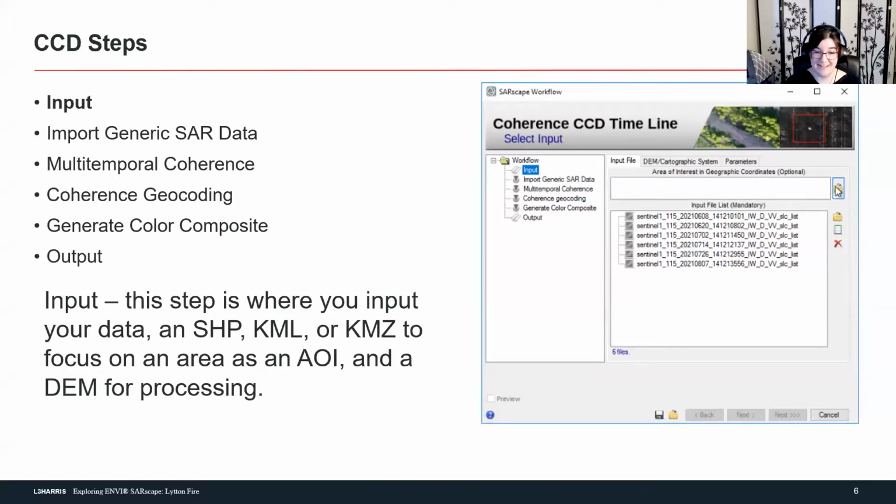Sometimes these SAR scenes can be huge. I think a normal Sentinel-1 SLC scene is 8 gigs. And so you want to cut down to only look at the area that you want. You want to make sure that you're using the single look complex, right? As opposed to something that's geocoded already. Absolutely. For this technique especially.